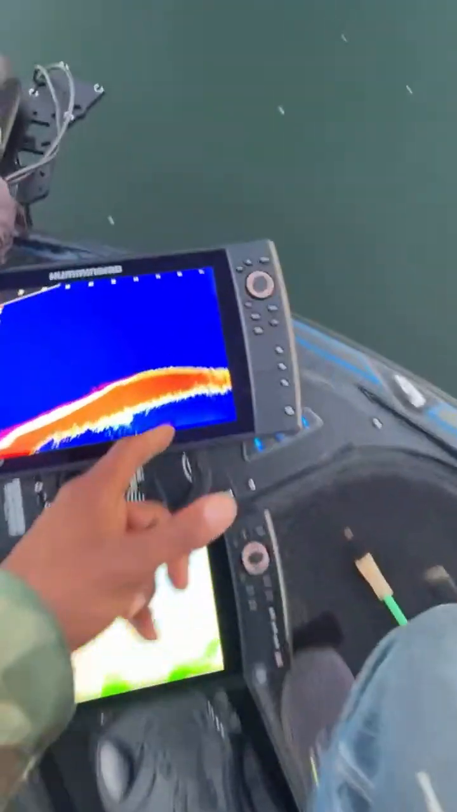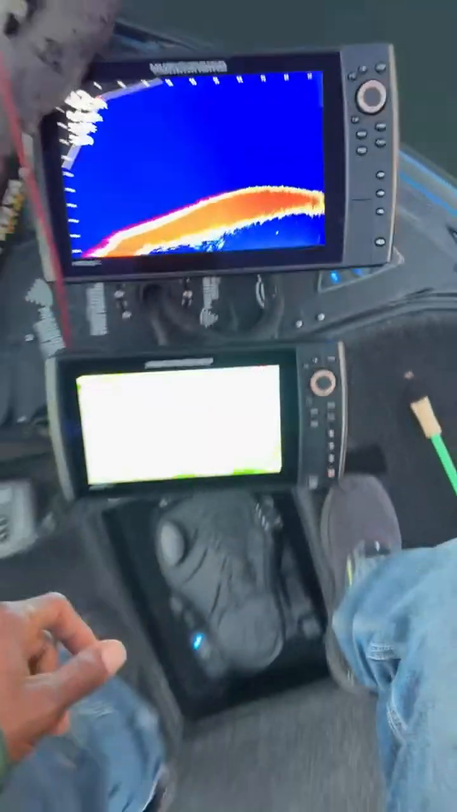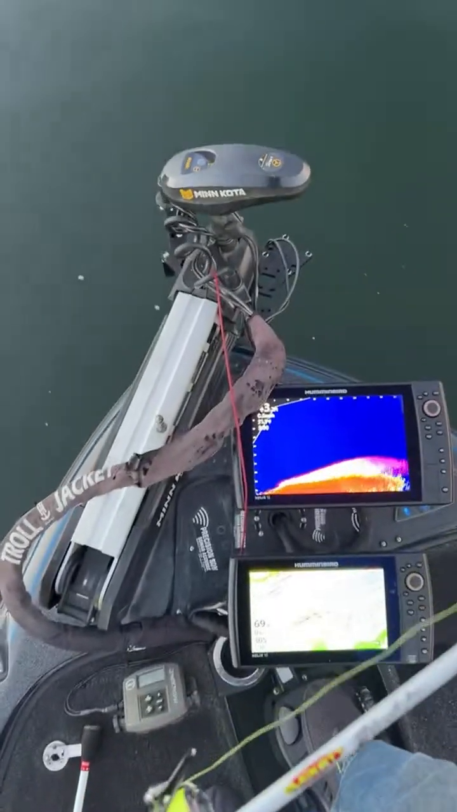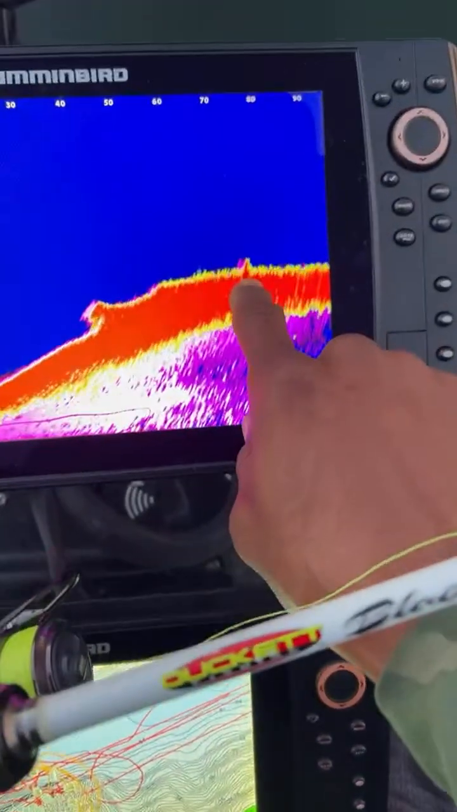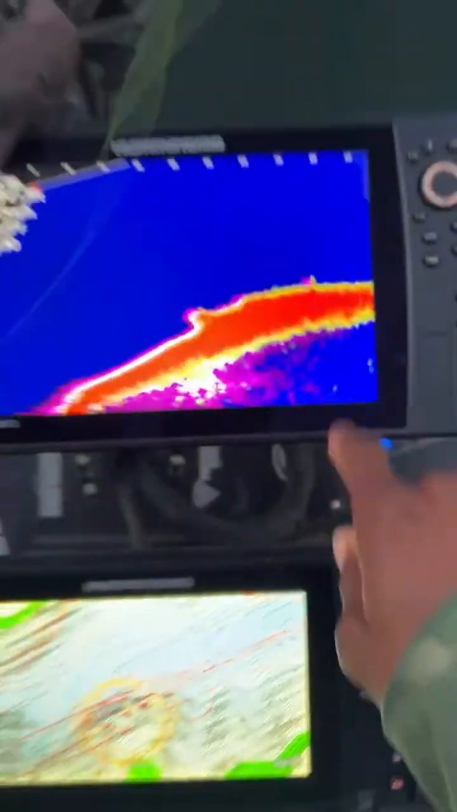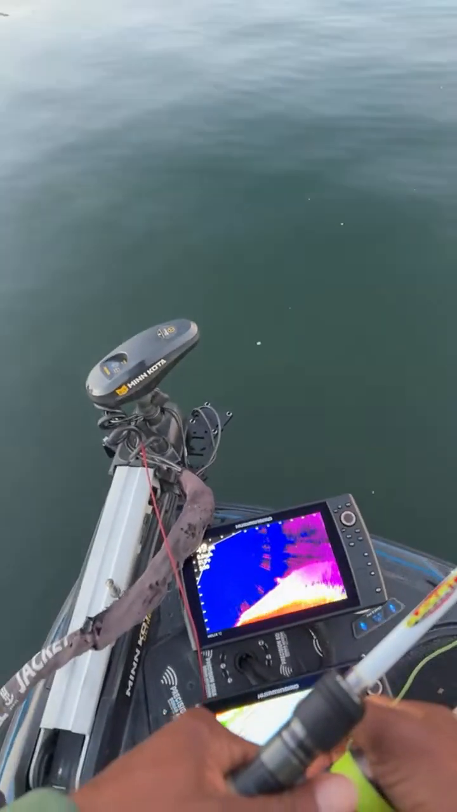All right, so there we go, guys. I made another 70-foot cast out there, but I'm going to let this drop down to about 30 to 40 feet because there's some deeper fish out there. Look at them, guys. Look at those fish out there. Now, those are some good ones. I got to see if I can get one of those to the boat for Unreal Agent.